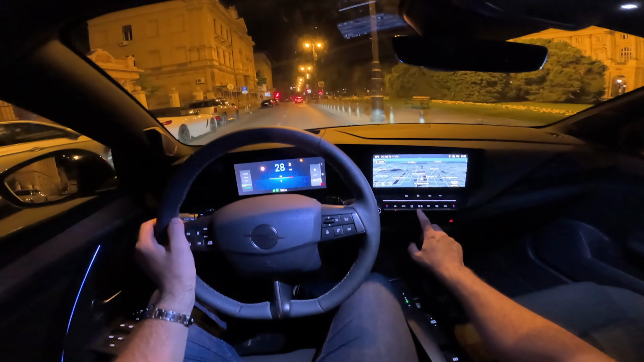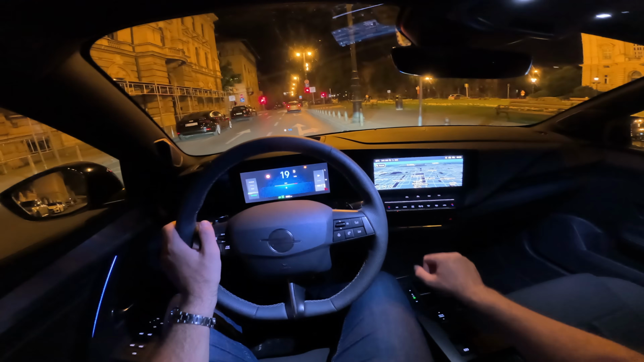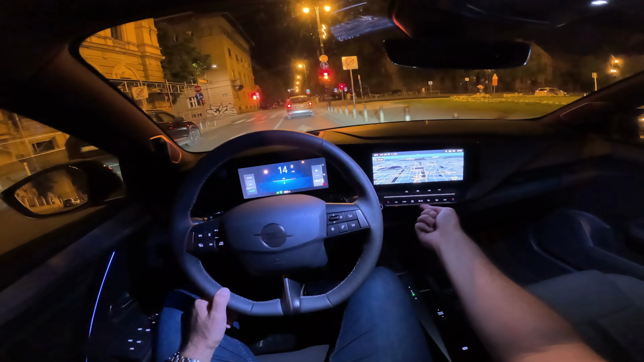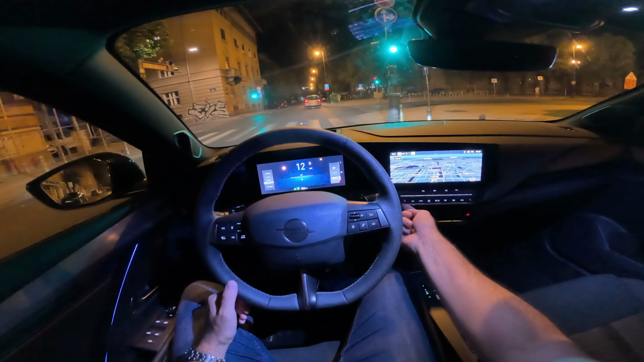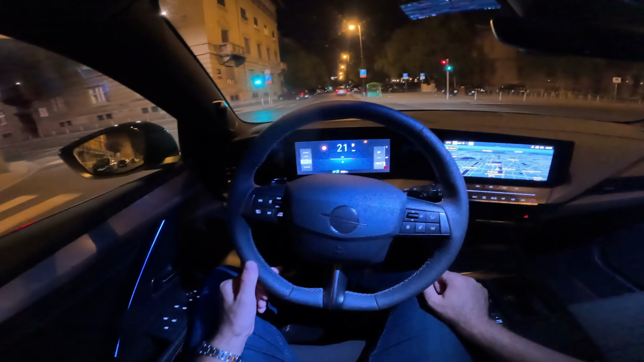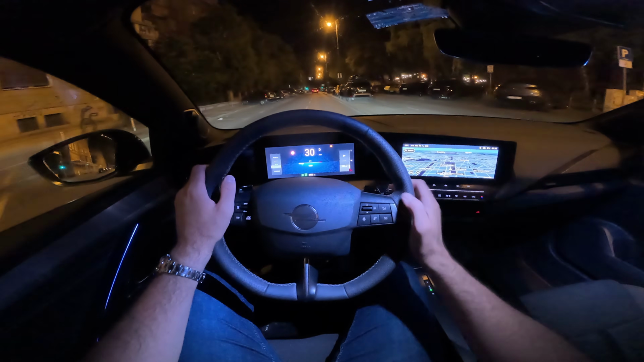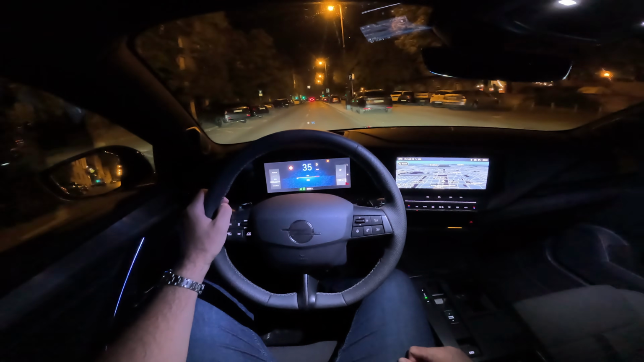So physical buttons here for AC. Then you have also physical buttons that are here as shortcuts. For example, this is to adjust the air blower. Then this is to adjust the temperature. You have also the volume knob, the physical one. You can turn off the music also by pressing the physical button.